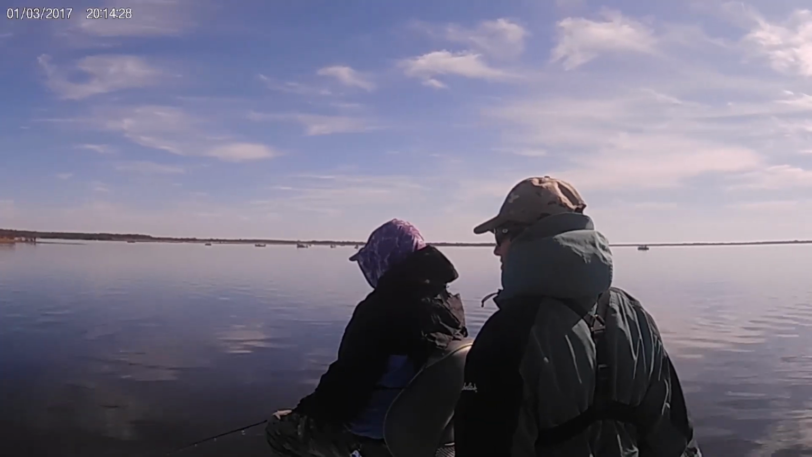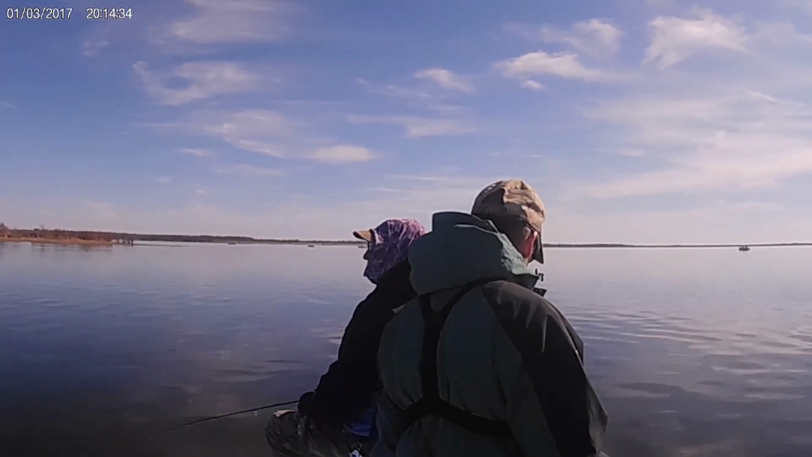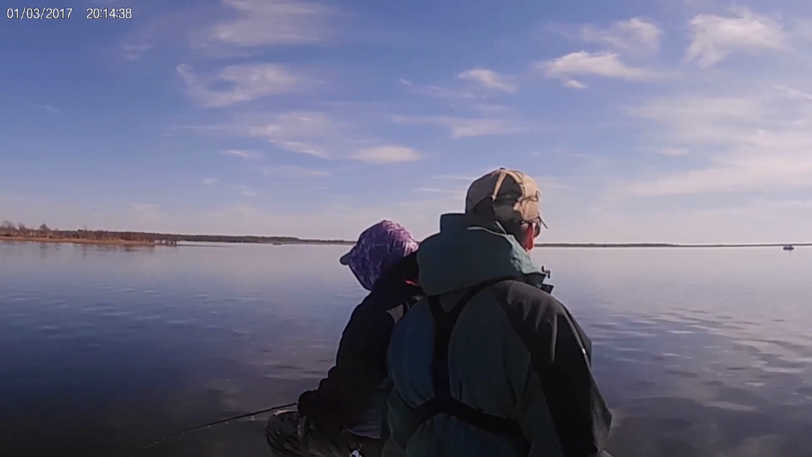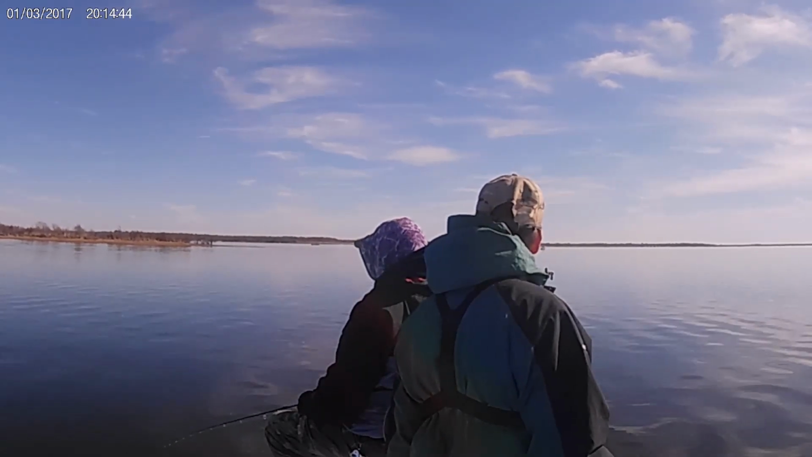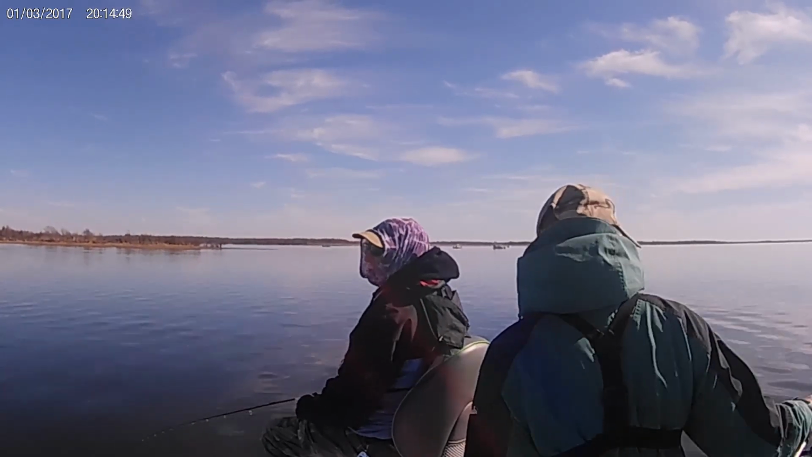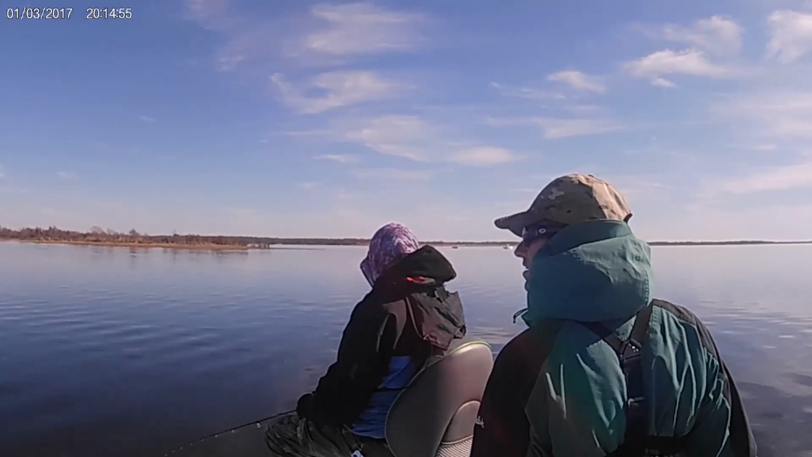All right, well, let's catch one or two more here, and then go hit another one. Yeah, no use in sitting here. No sense in killing them out here, we may need them tomorrow. Hopefully the wind won't be blowing 25. Well, it's supposed to blow tomorrow a little bit out of the southwest, I think. But it's not supposed to be real high. Probably just right.